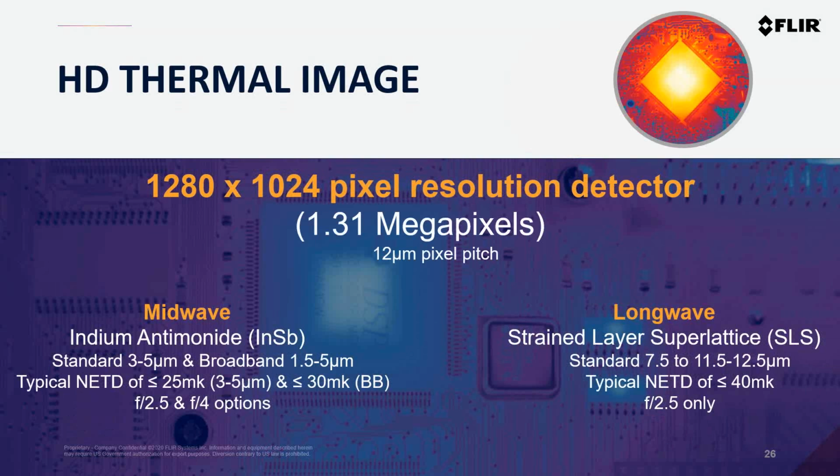Actually, in fact, the SLS operates much like mid-wave InSb does. You simply need to cool the detector down to its normal operating temperature to get a clear infrared image. The uniformity corrections done in the lab work just as well out in the field, which means you're able to start testing quicker without the headaches of recreating non-uniformity corrections that you had to do previously on most of the MCT detector-based cameras.